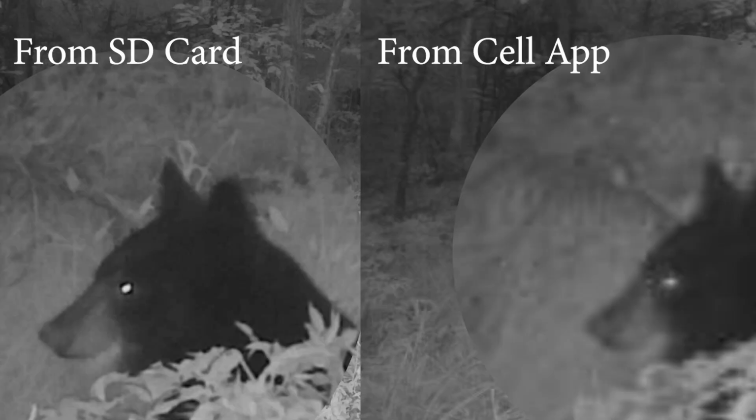The quality is really good for it bouncing between 1 bar and 3 bars. These quality of photos are pretty good. And then when you pull the card and you take the actual, the hard copy of the photos, they're really good quality. Like, this is a good quality camera for under 19 bucks.